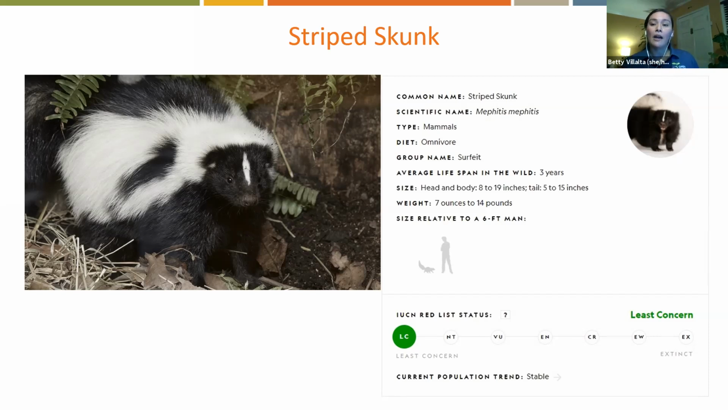Skunks do not have as many predators as some other animals that might be that size. The reason for that is their stinky spray. A lot of animals have recognized their pattern, know they've been sprayed once or twice, and know to stay away. But they might be preyed upon by some raptors or predatory birds. Owls have a poor sense of smell, so owls might be one of the animals that might feast on a striped skunk.